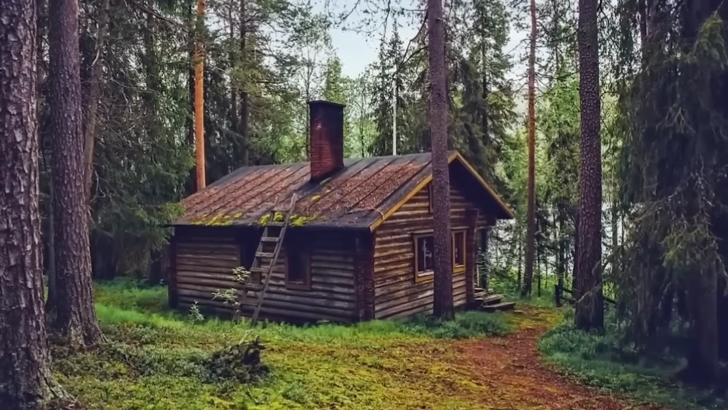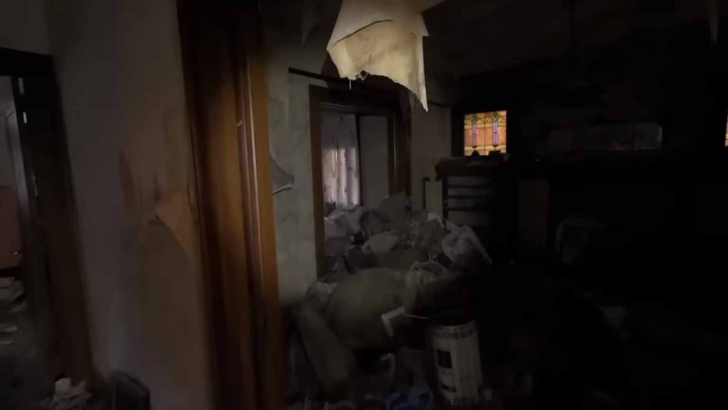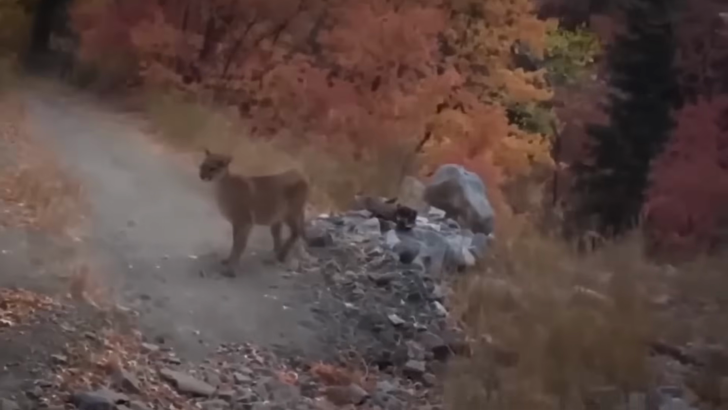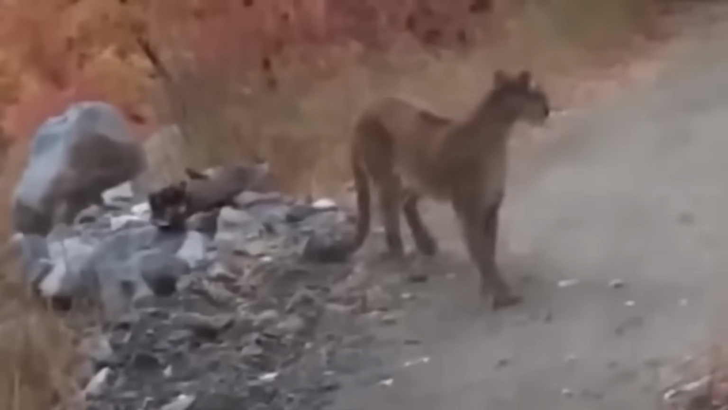Later, he stumbled upon an abandoned cabin, furniture turned upside down, raising questions about its sinister history. An unsettling and hair-raising experience that left Mike spooked and the mystery unsolved. Mike couldn't shake off the feeling that he had crossed paths with something beyond the natural realm.